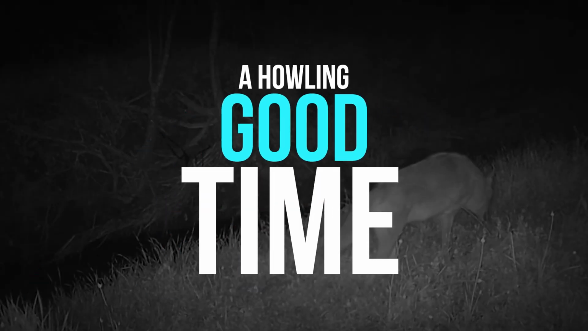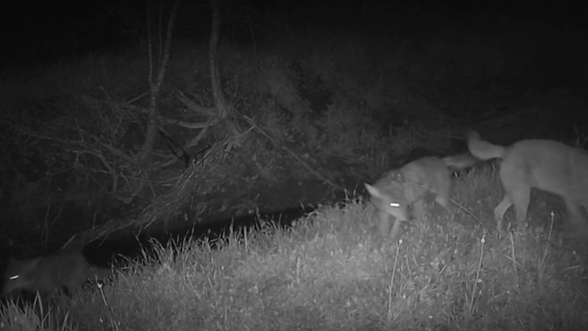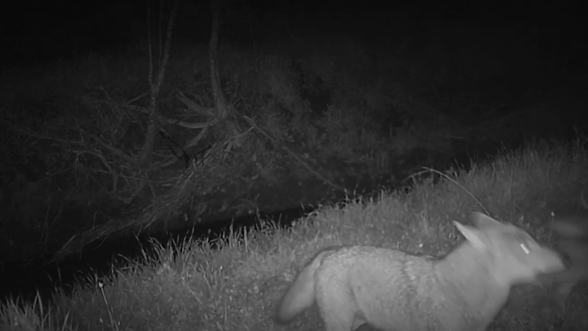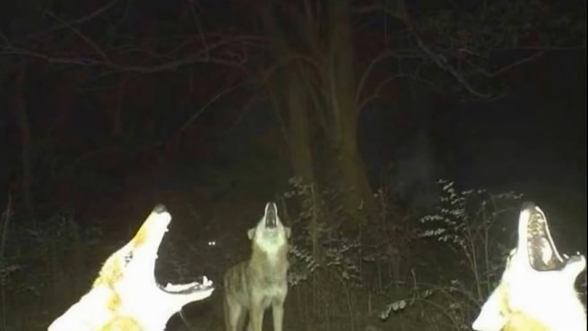A howling good time. Sometimes with hidden trail cams, you can find something that is common, yet not too often seen. Here, we have a handful of coyotes howling at the moon. Okay, not really. The true reason that these coyotes are howling is likely so that they can communicate with each other or ward off competitors for a fresh kill. The moon is not enough to inspire their howls.